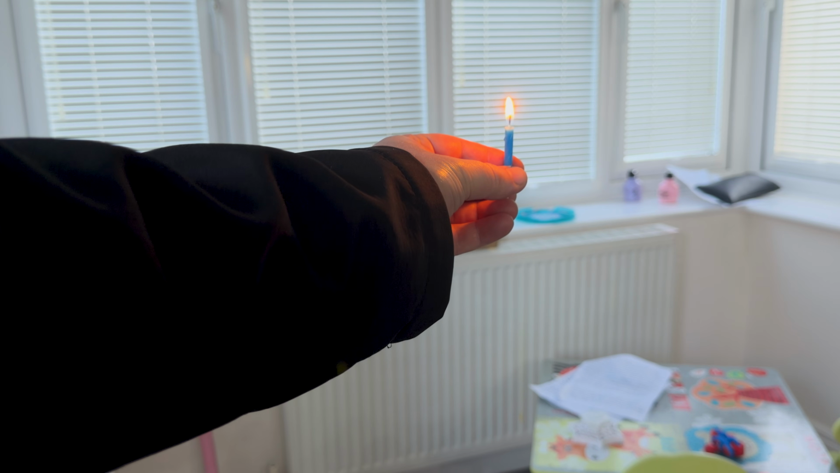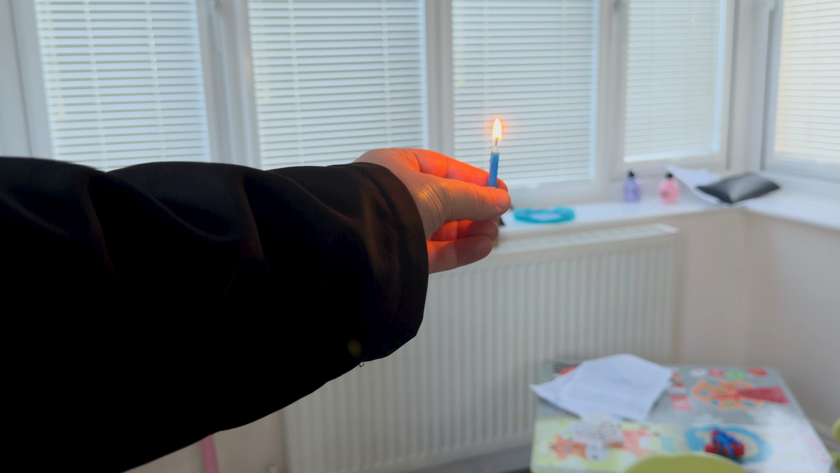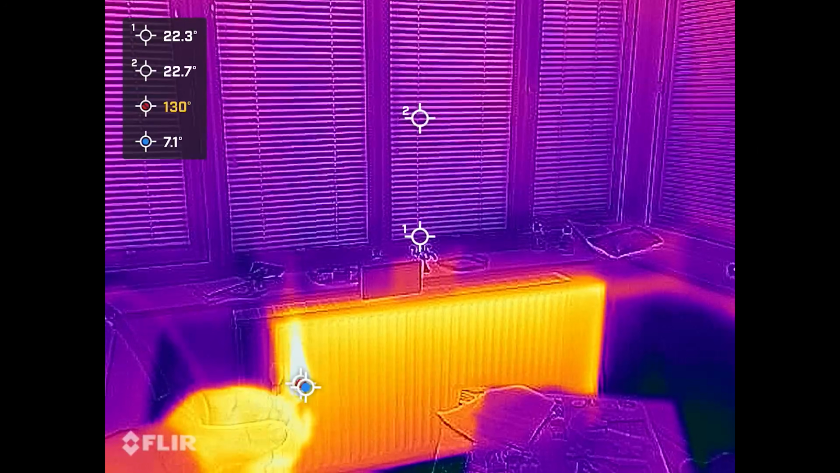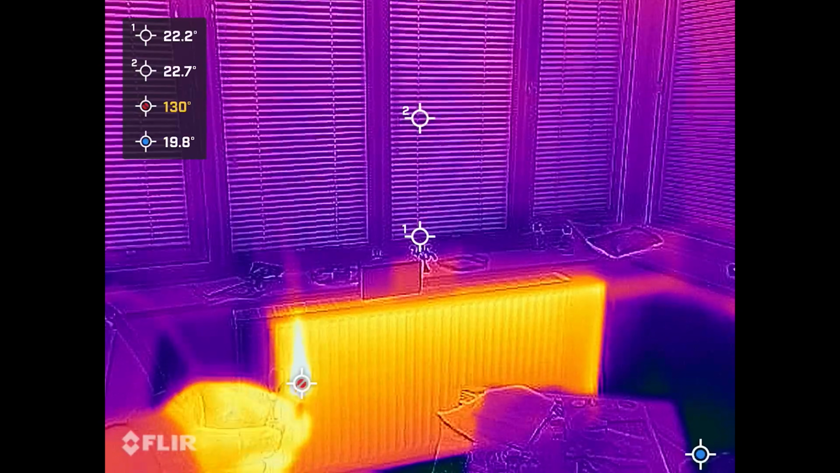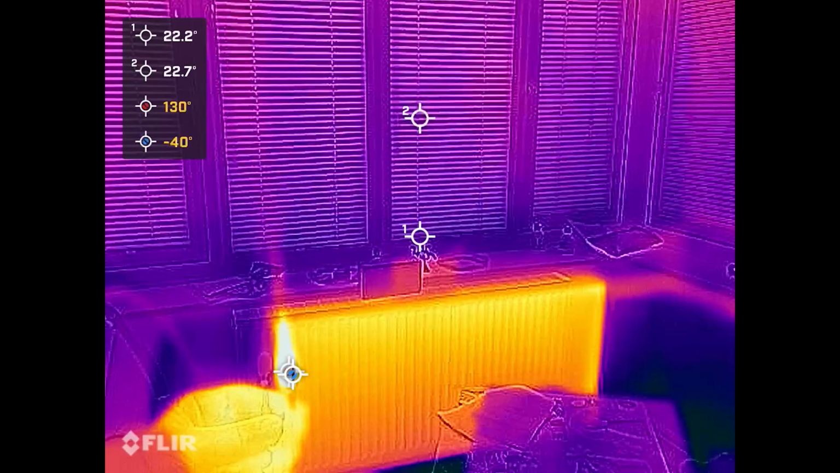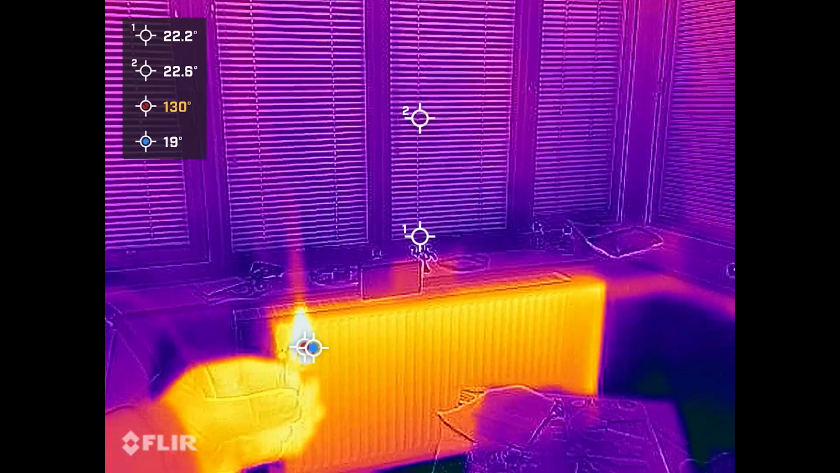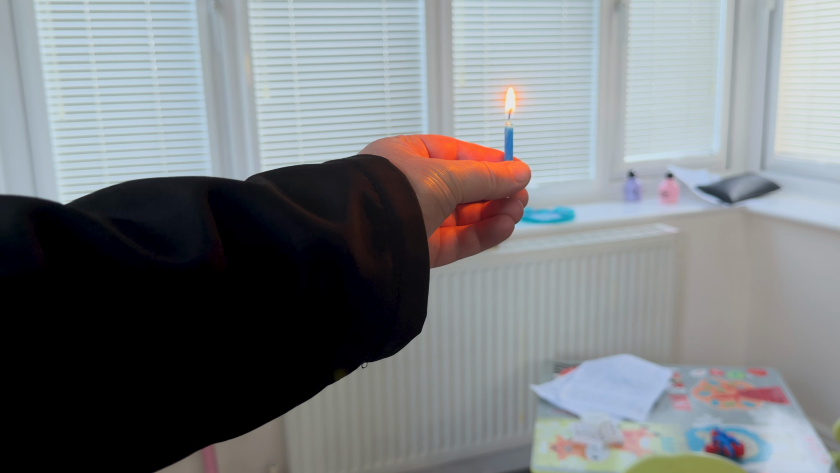So here we have a candle burning at what the flare camera will detect up to, I believe the limit of the flare camera, 130 Celsius. So very, very hot. In fact, Dale, you'll find this is hotter than a gas boiler. However, this candle I could leave in this room all day and it's not going to heat my room, it's not going to heat my house.